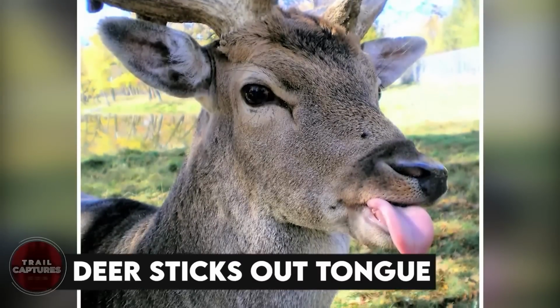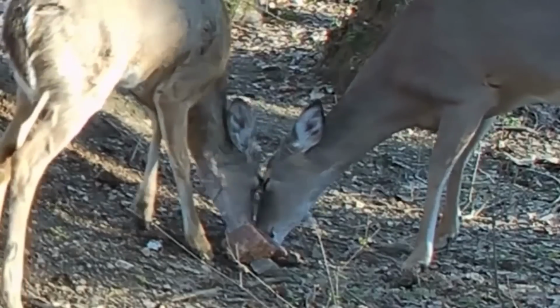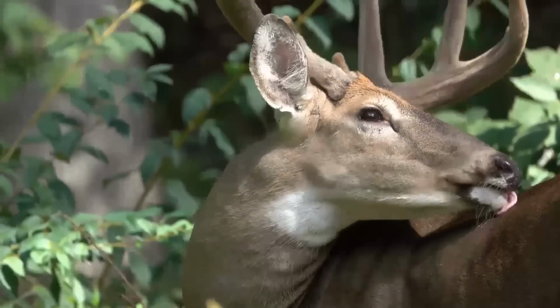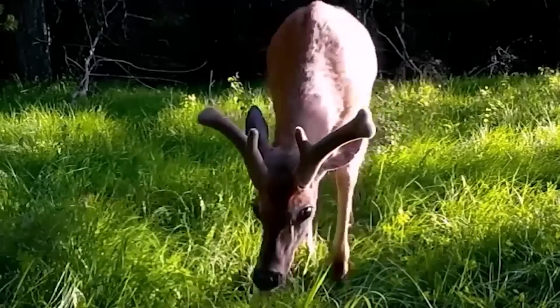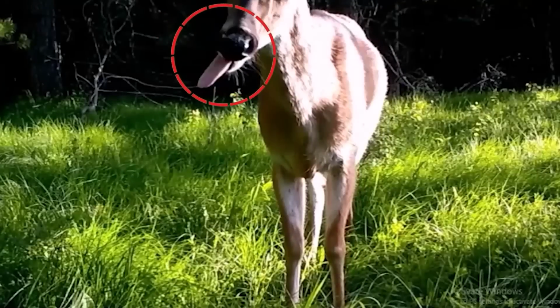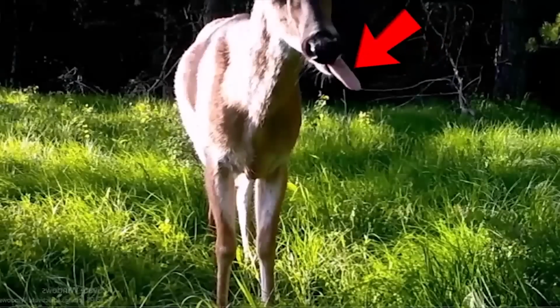Deer sticks out tongue. Deer are known for their naughty behavior. We have mischievous footage for you this time. This is a whitetail from early June in full velvet antlers in the Kamloops, British Columbia area. Deer are fast with their tongues, so we had to freeze the frame at the right moment. This deer was using his nose and tongue to pick up a scent on the trail.